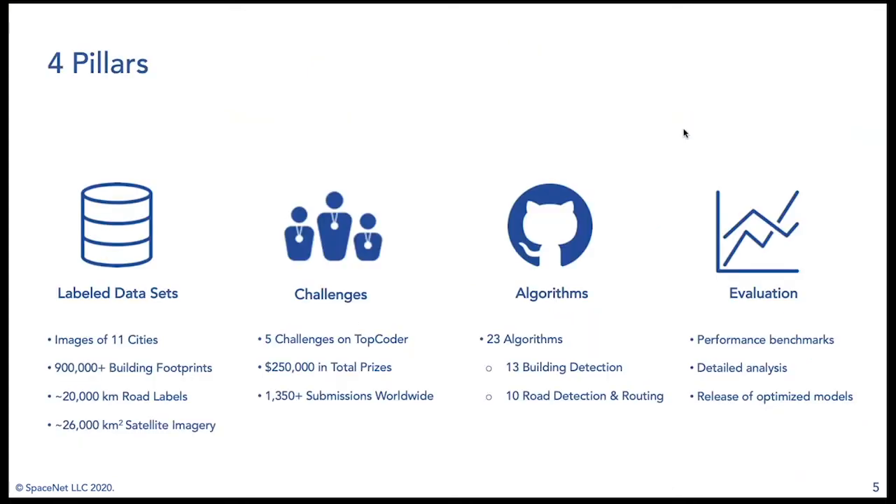SpaceNet is really about 4 specific pillars. We curate high quality labeled data sets. In this case, it's all satellite or aerial imagery. Thus far, we have 11 cities in the full data set, over 900,000 building footprint labels, and 20,000 kilometers of road labels. And this encompasses over 26,000 square kilometers of satellite imagery. And I should mention that all of this data is open source. It's made available through the AWS Open Data Program.